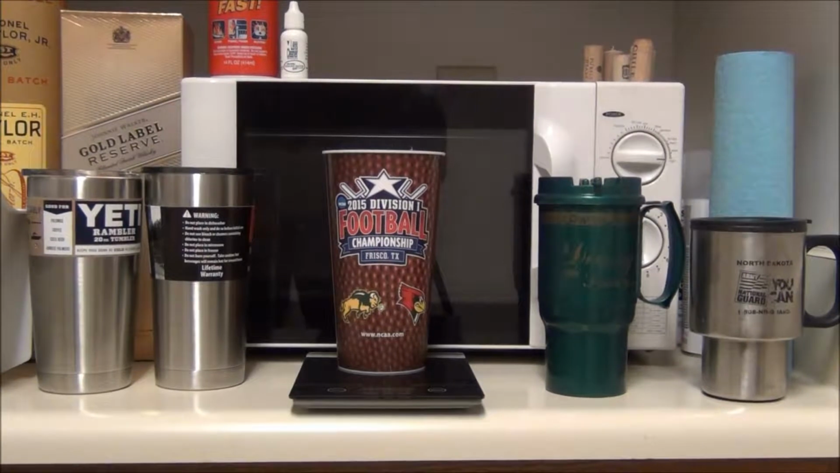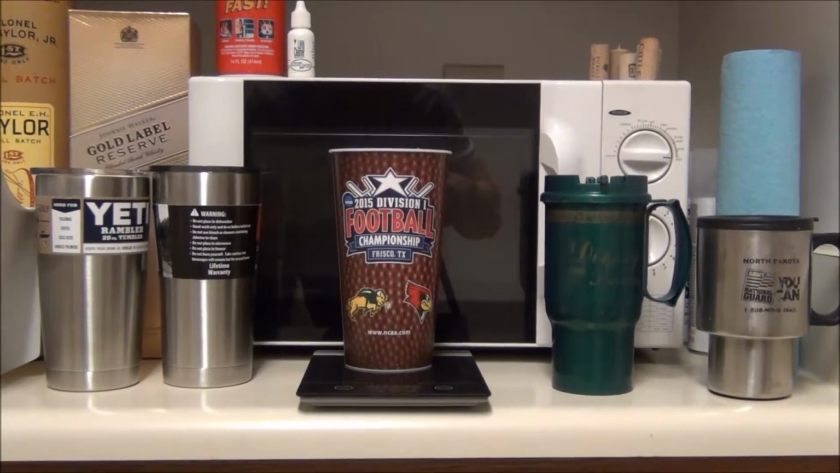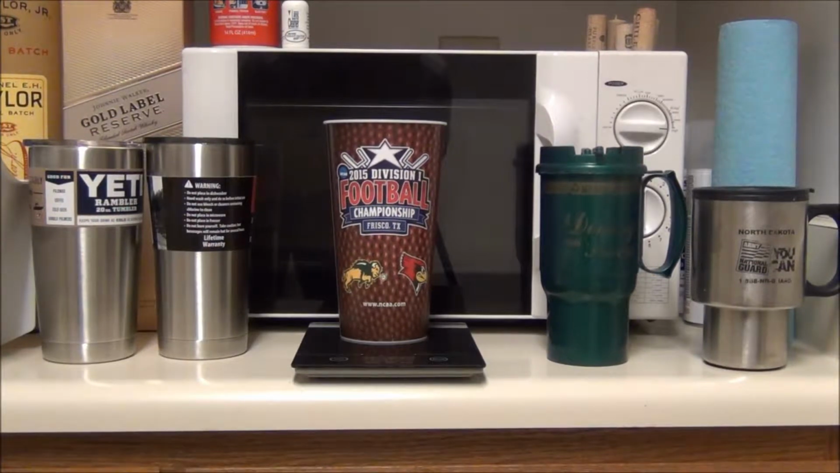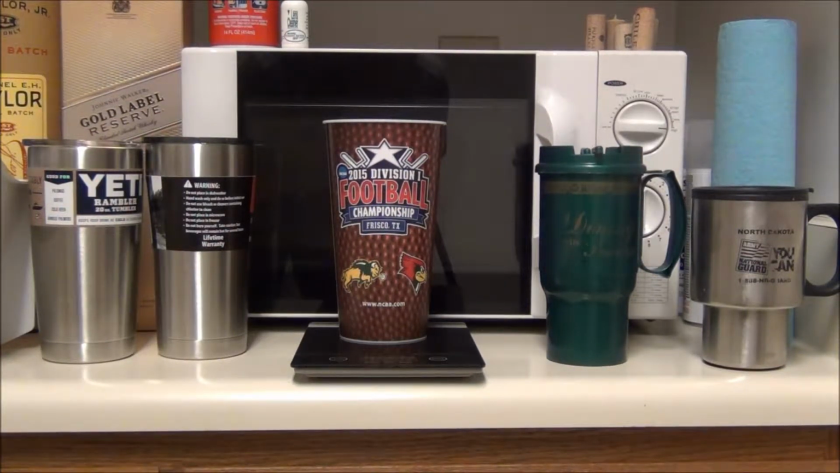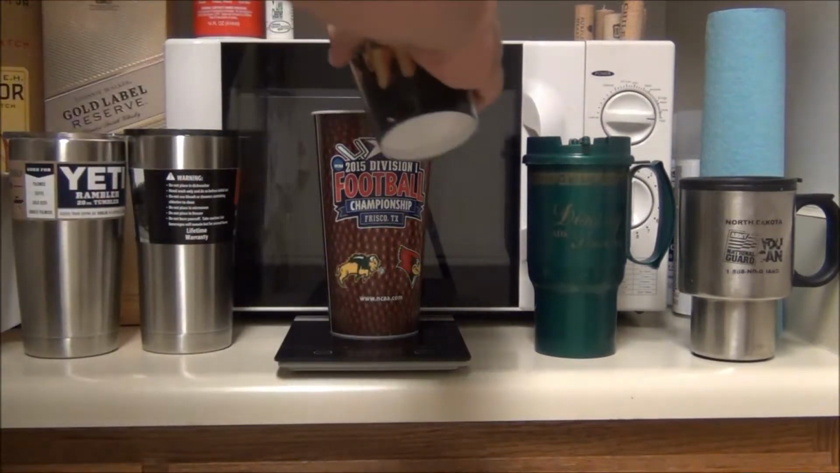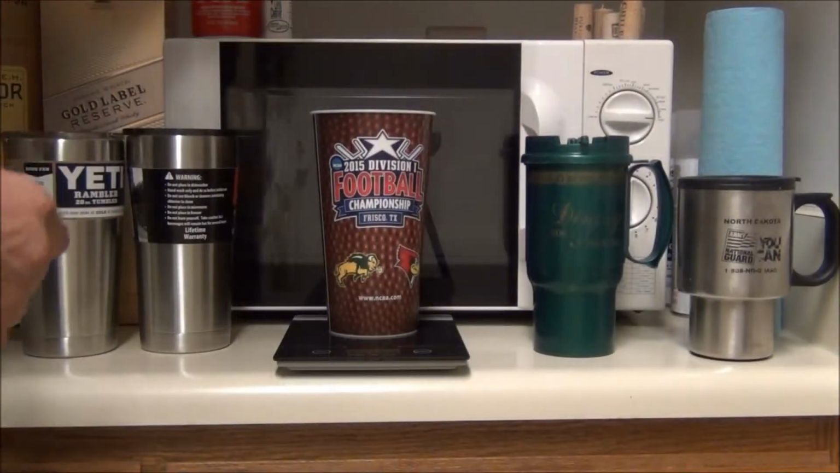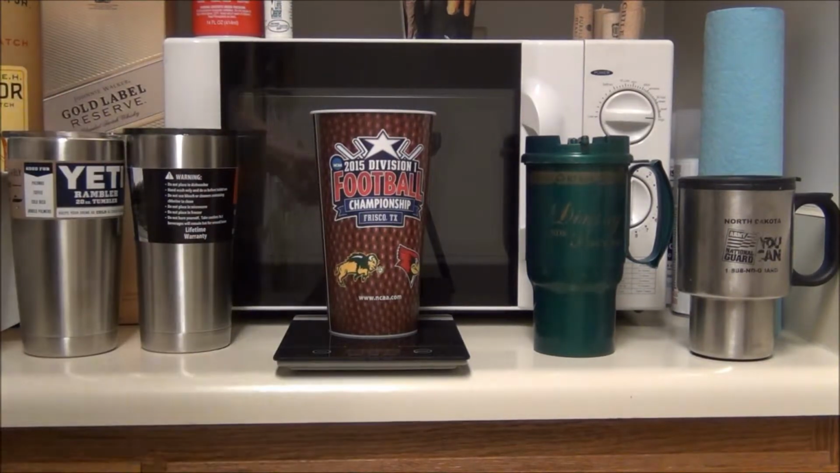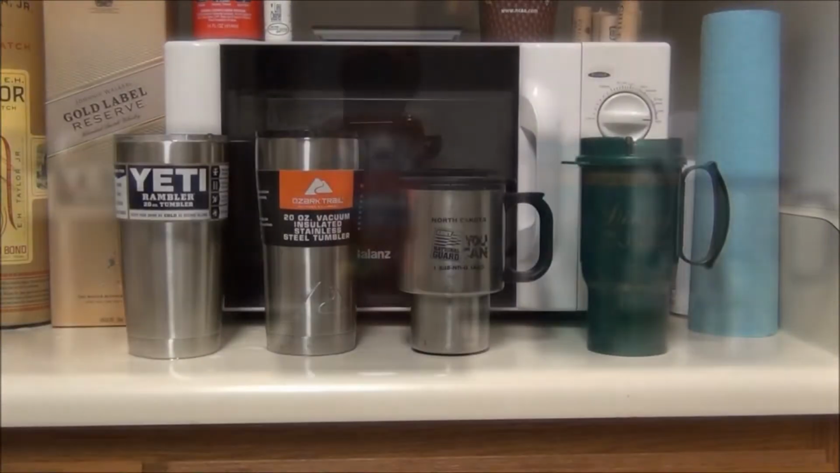Okay, so to fairly evaluate the cups, we want to be sure we put the same amount of ice in each one. So we'll be tearing with this cup and putting the same amount of ice and the same amount of water in each of our candidate cups. Let's see how it goes. Okay, we've got 5.1 ounces of ice, and we'll add some water here. And we're at a total of 16 ounces of ice water. That'll be our sample for each cup.